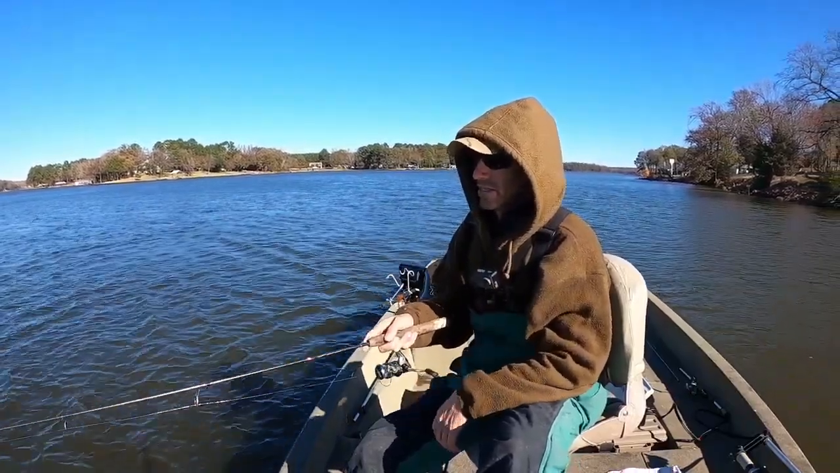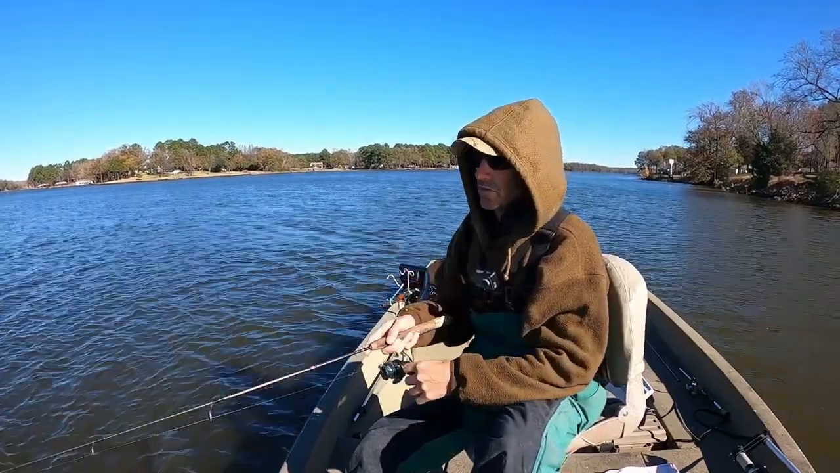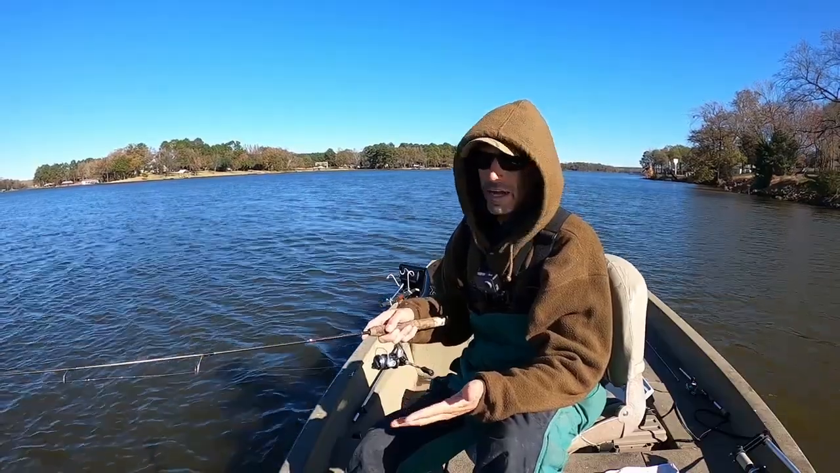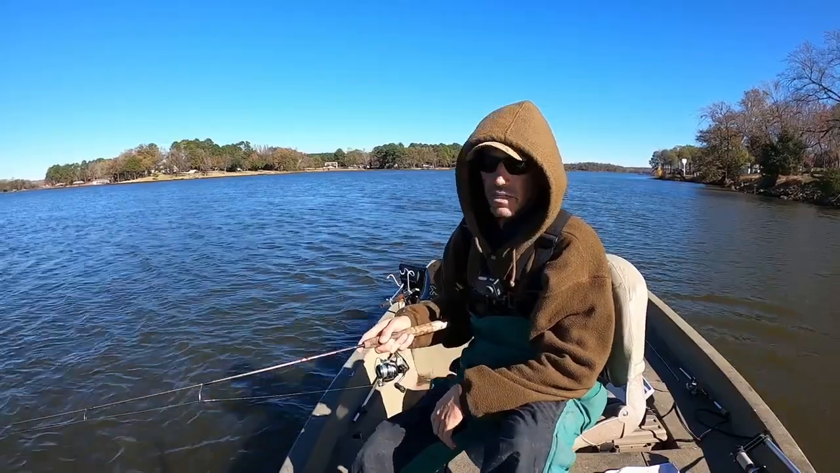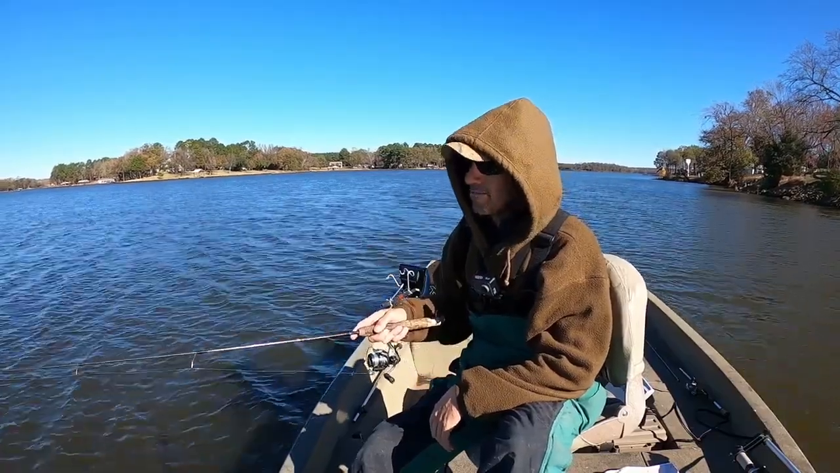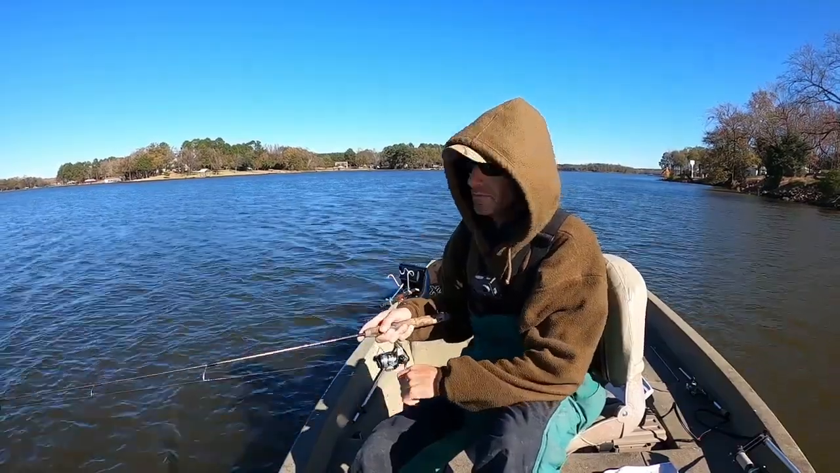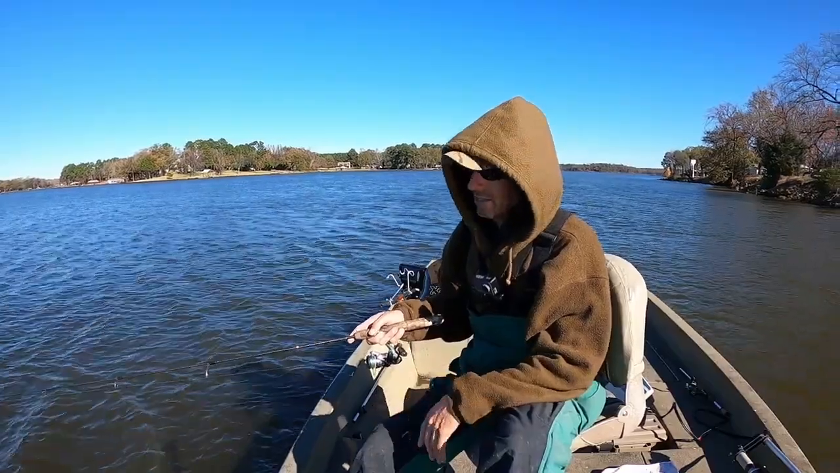Like I say, I just let that thing go out there and I let it go to the bottom. These fish, I have no idea what the water temperature is. I feel like it's going to be in the 50s, maybe even mid 50s since it got so cold. Those fish will be sucked down to the bottom, and right now it's still pretty early.